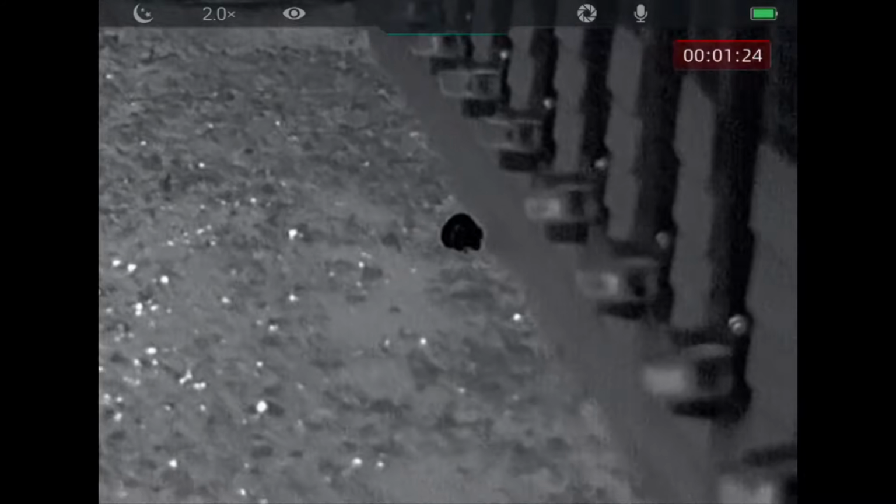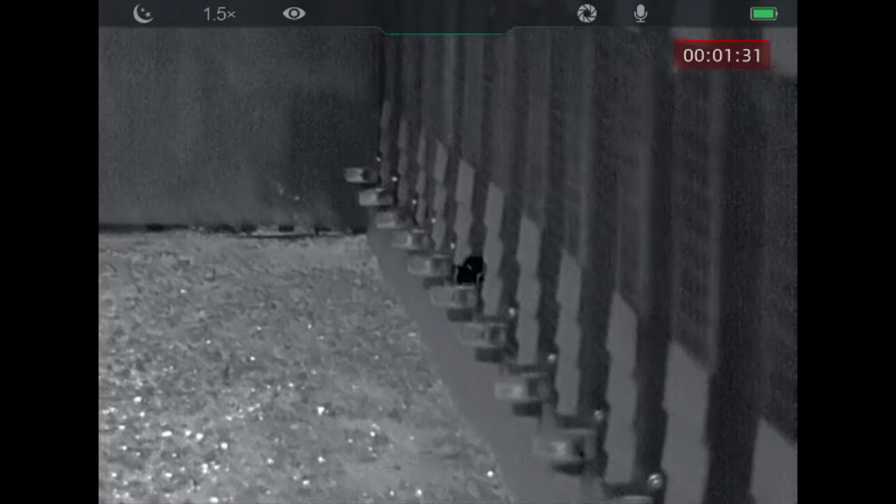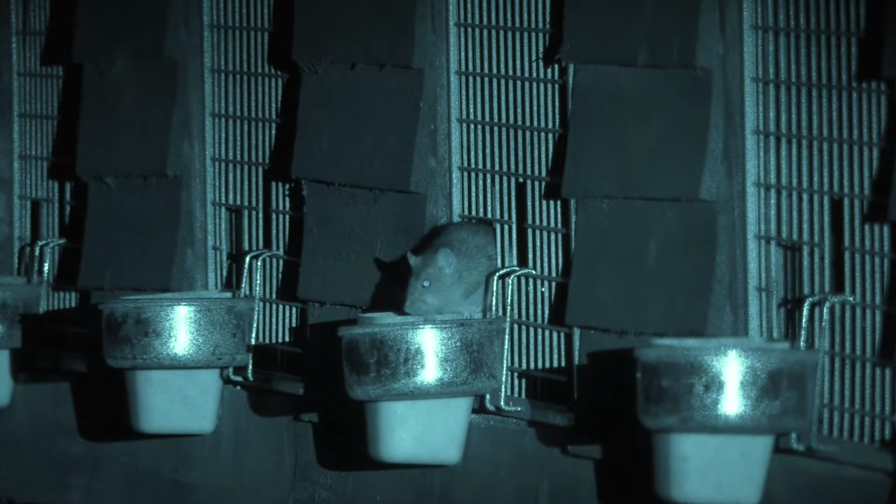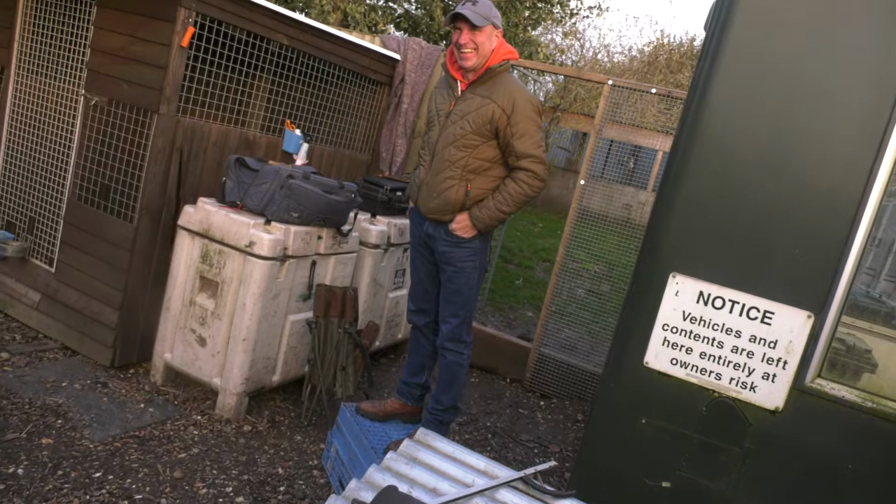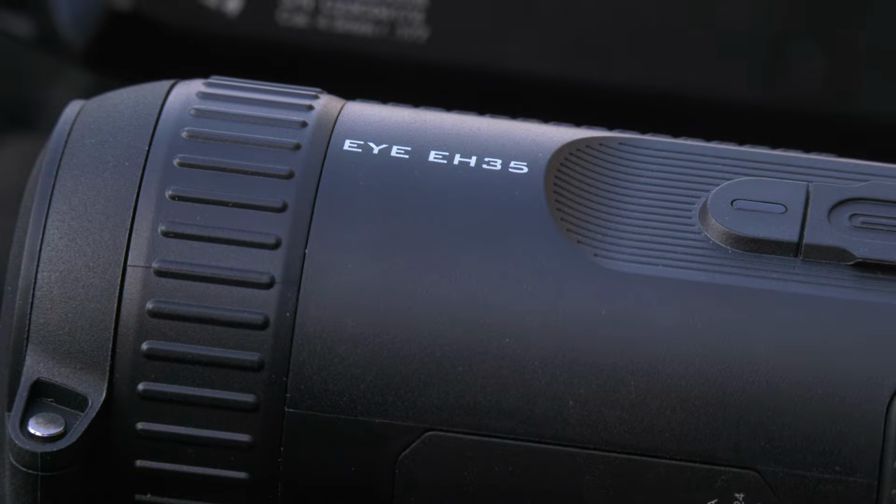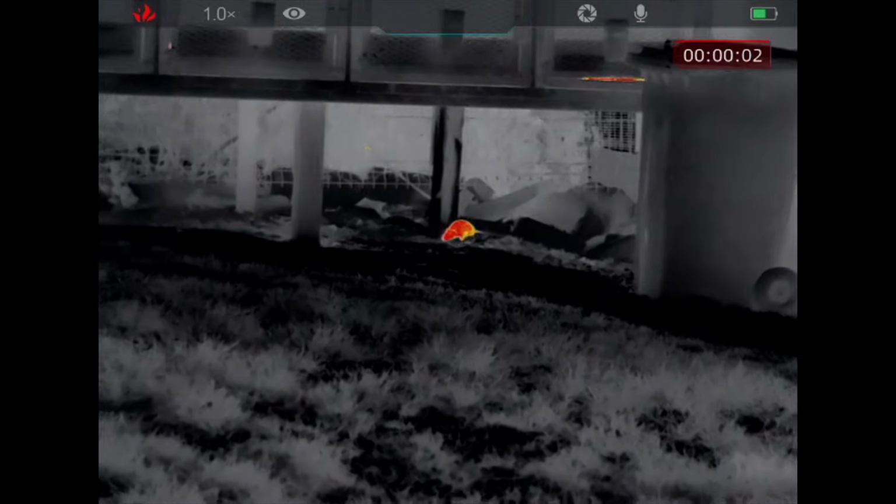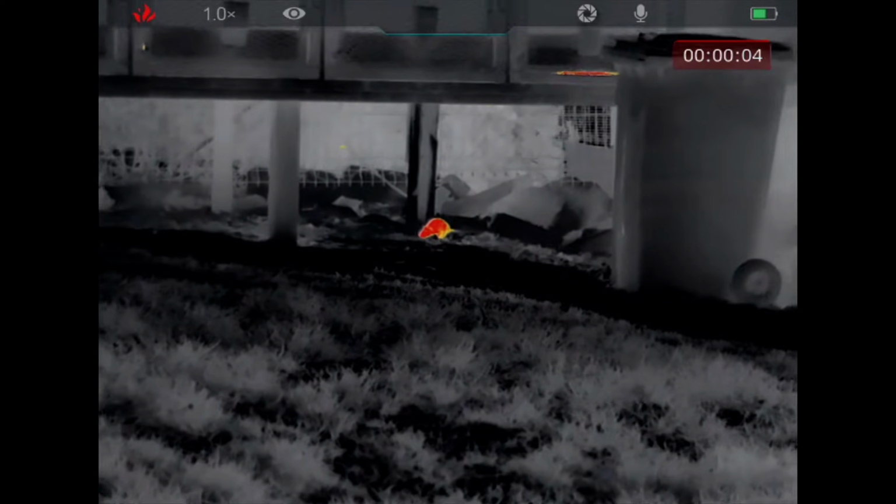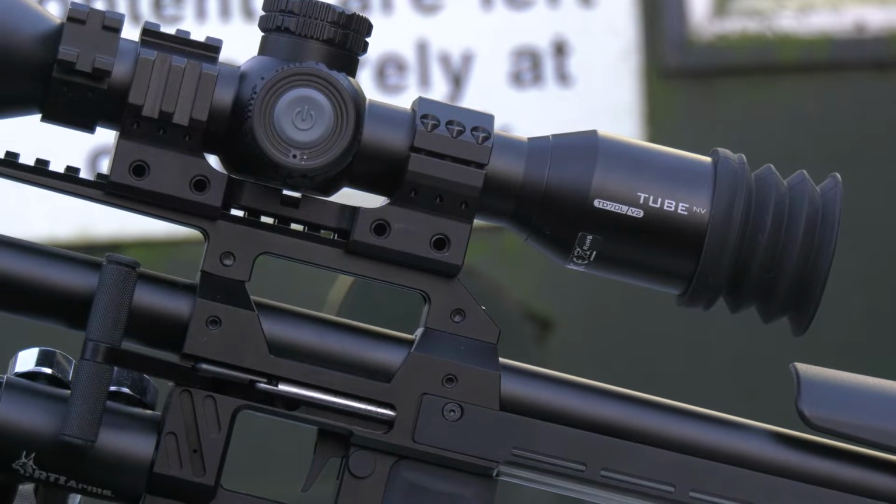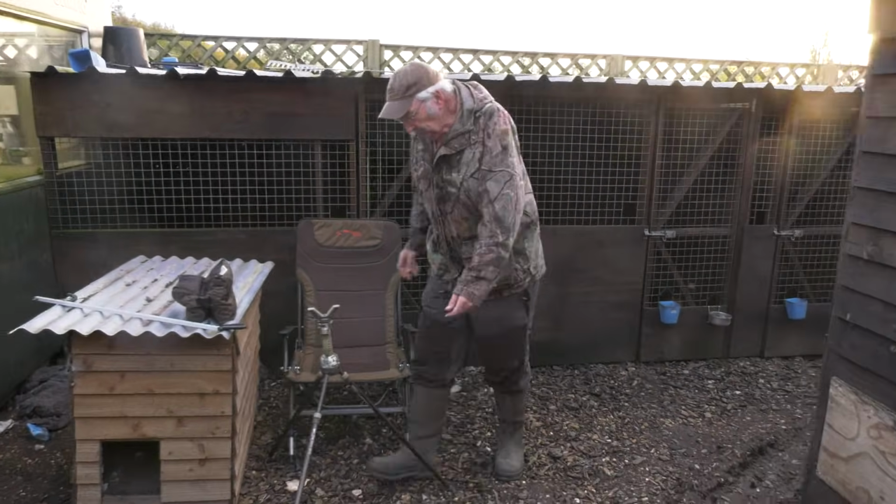As well as the day-night TD70L V2 scope, we have at our disposal the Infiray IEH35 thermal spotter, which will be operated by our friend and colleague Dan, who, thanks to the new audio capabilities, will unwittingly be providing commentary. Oh, he's ready. Go and have it. He's ready. As Terry also enjoys his carp fishing, he has come prepared with a comfortable seat.